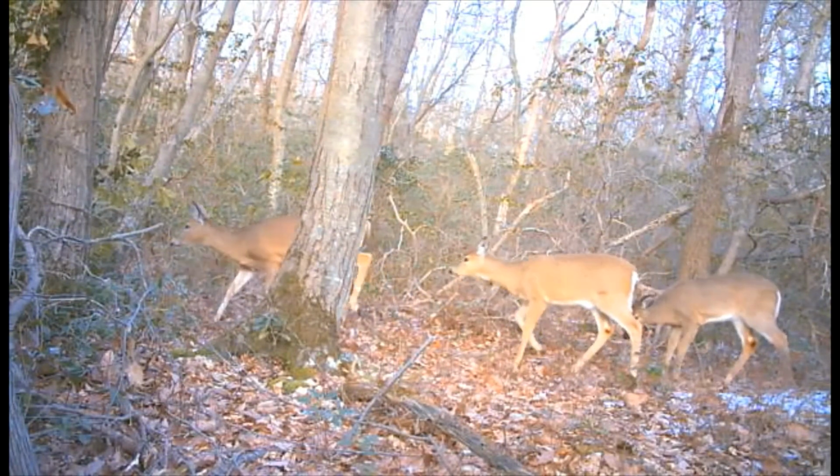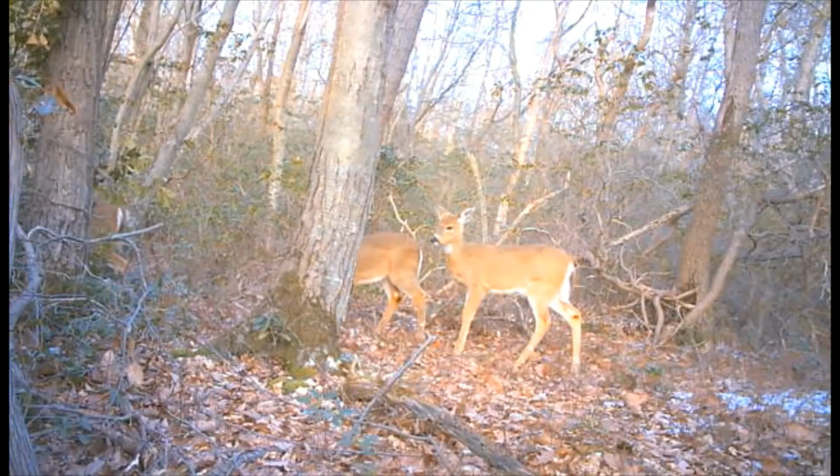We did have a doe with 2 fawns a couple times last summer, but she seems to be a new deer hanging out here on the property a little bit.